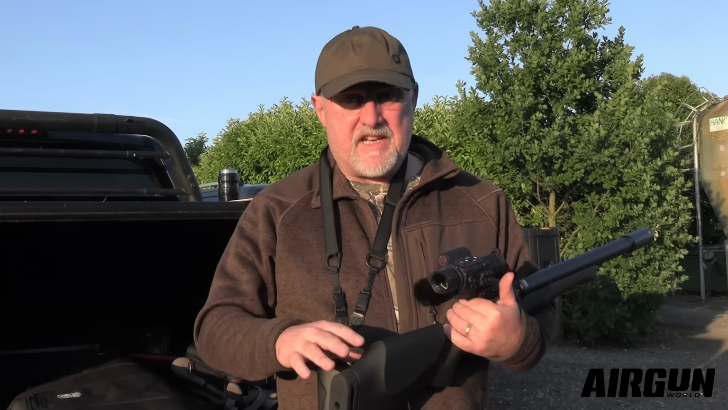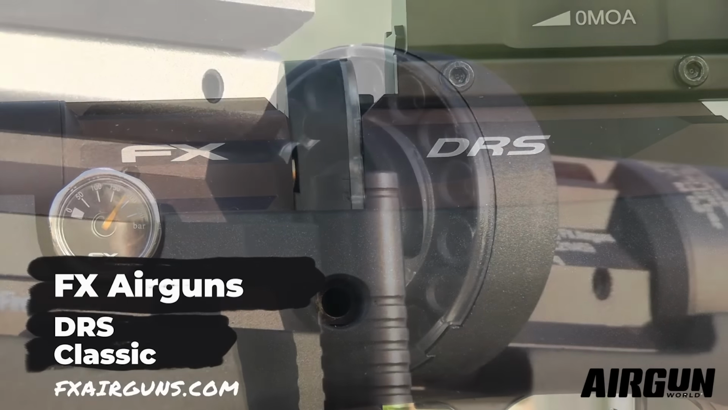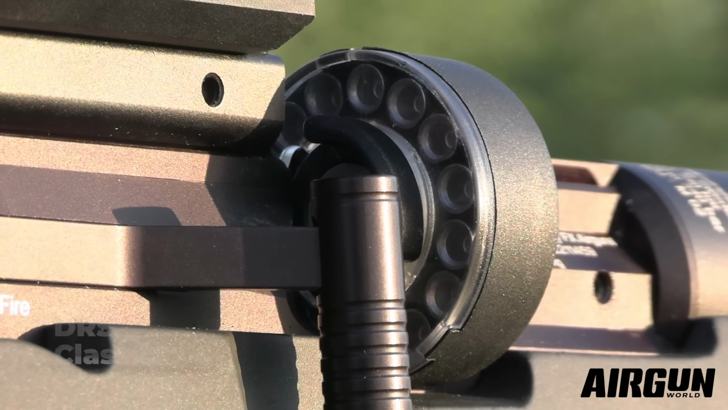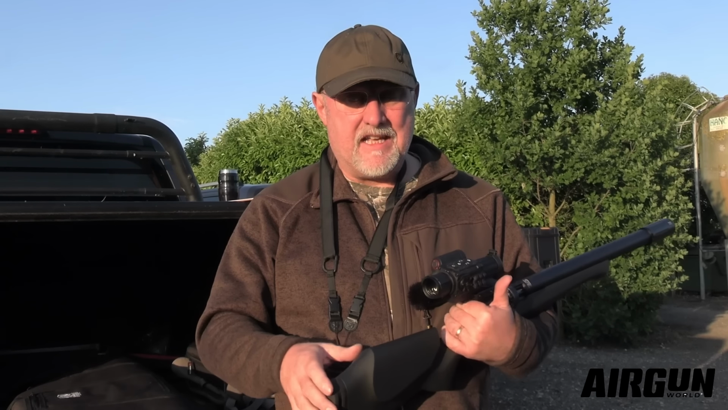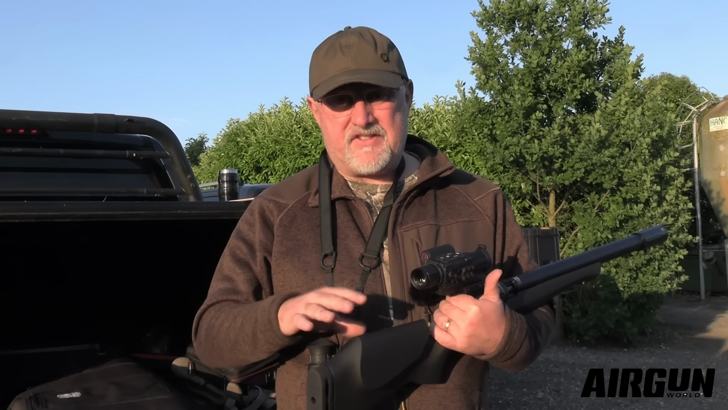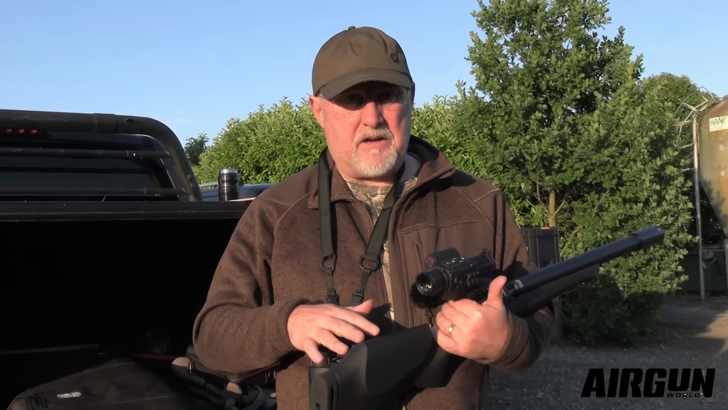The rifle is an FX DRS, which is proving really popular, and I can see why. You know, at less than 5 pounds, it's nice and light to carry around, and the regulated action gives you plenty of shots. The air cylinder is wrapped around the barrel as well, which supposedly gives the rifle more accuracy, and it certainly is a very accurate rifle. This is a 500mm barrel classic model with the synthetic stock, and it's a 12-foot-pound .22 rifle, and at around £750 it's really reasonably priced.